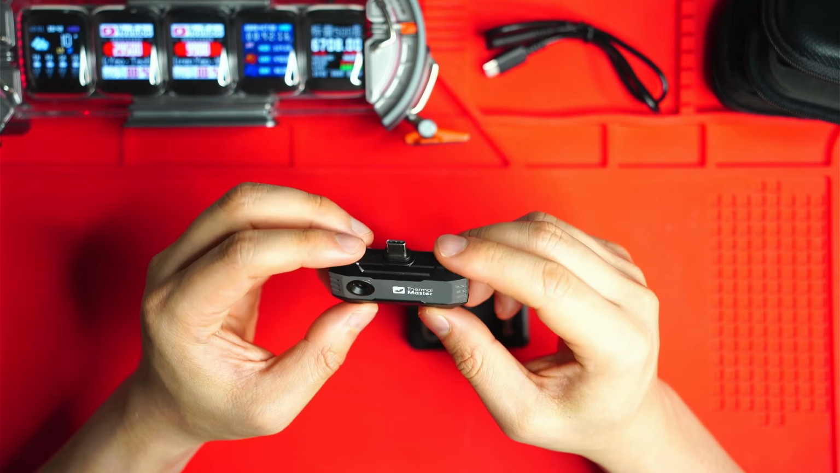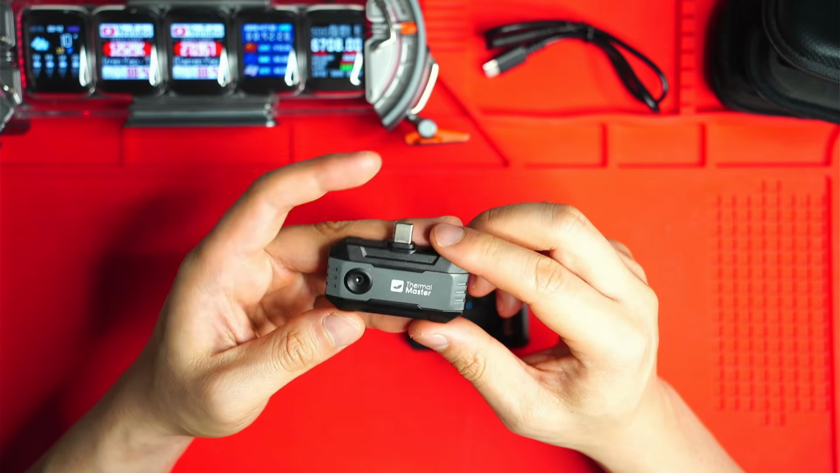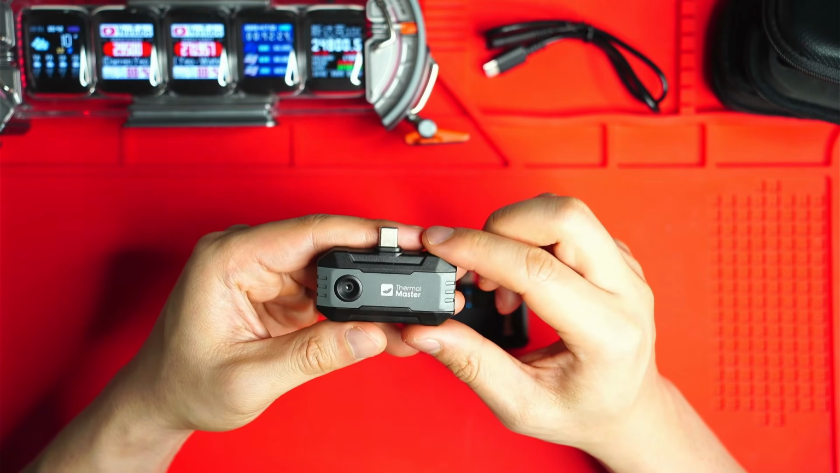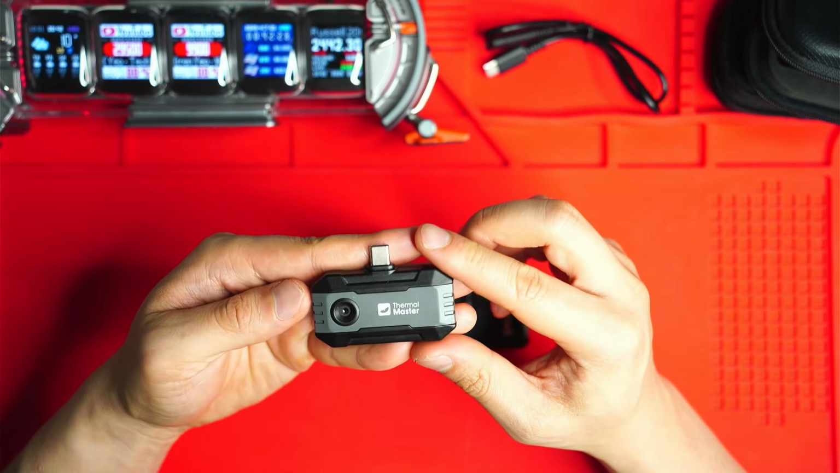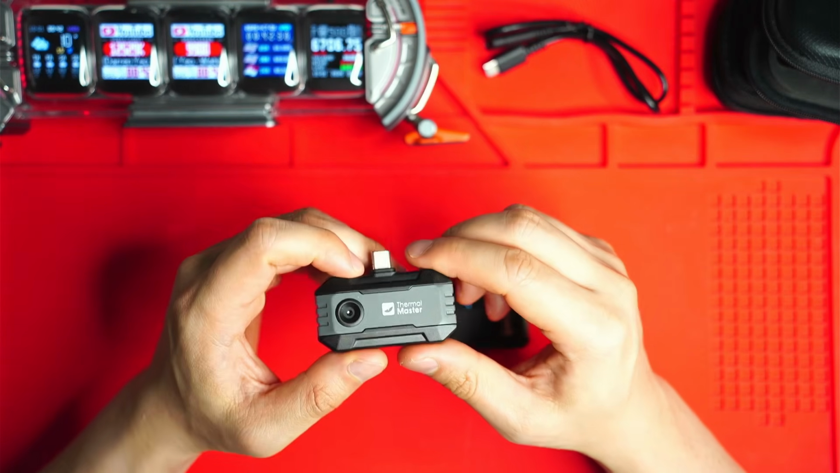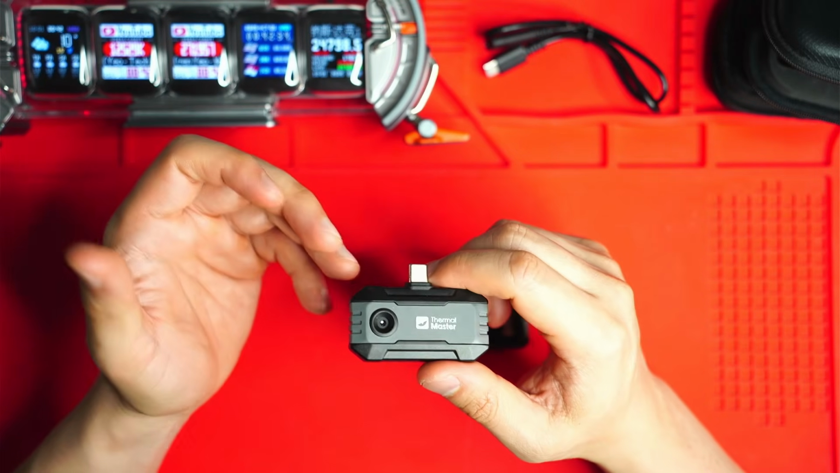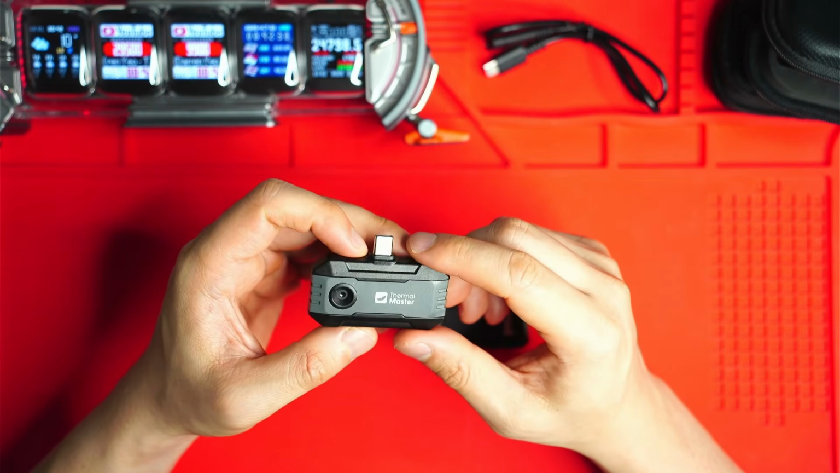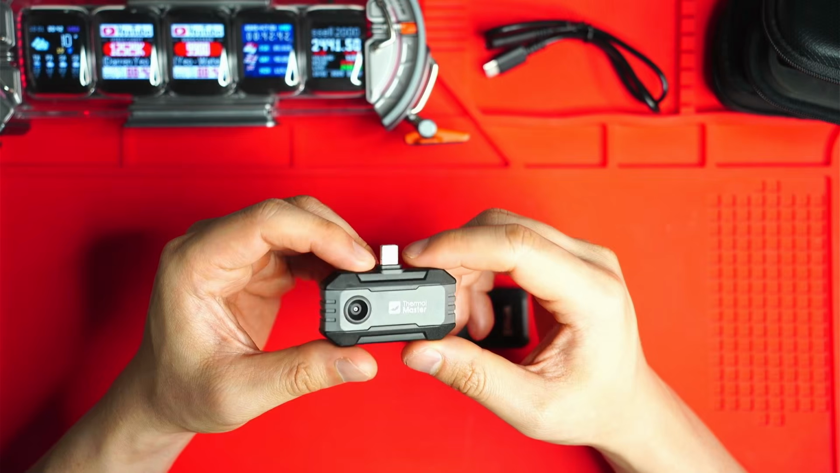You've also got this upscaled thermal resolution of 320 by 240, which improves picture quality. It's not a huge game changer, but I think it does definitely clean up the image, especially when you're looking at stuff that's closer by. And of course, you get the better accuracy, like I mentioned before. It's the plus or minus 2 degrees Celsius rating, but also being able to go into the app and change emissivity to custom levels.